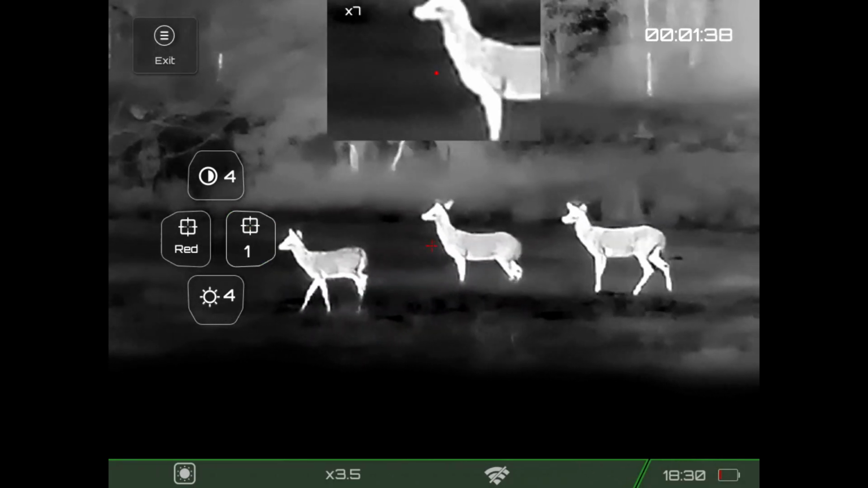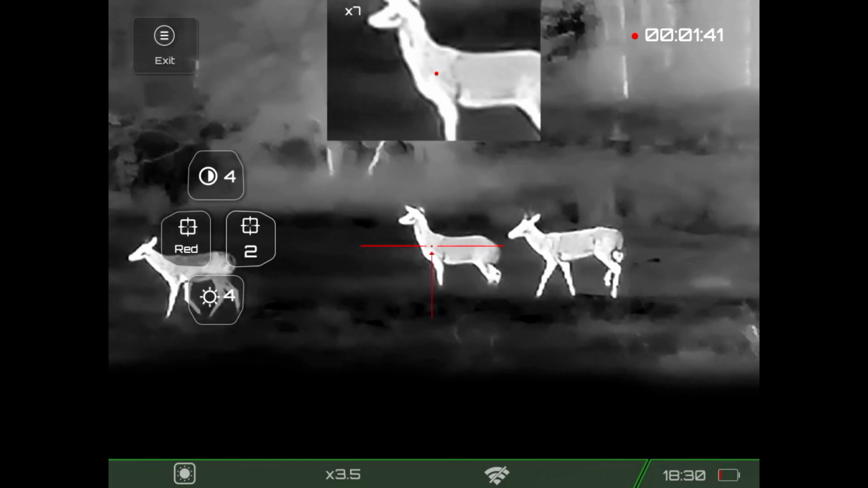I think there's some good reticle choices. I like the color options. They look good on the scope and they look good on video.